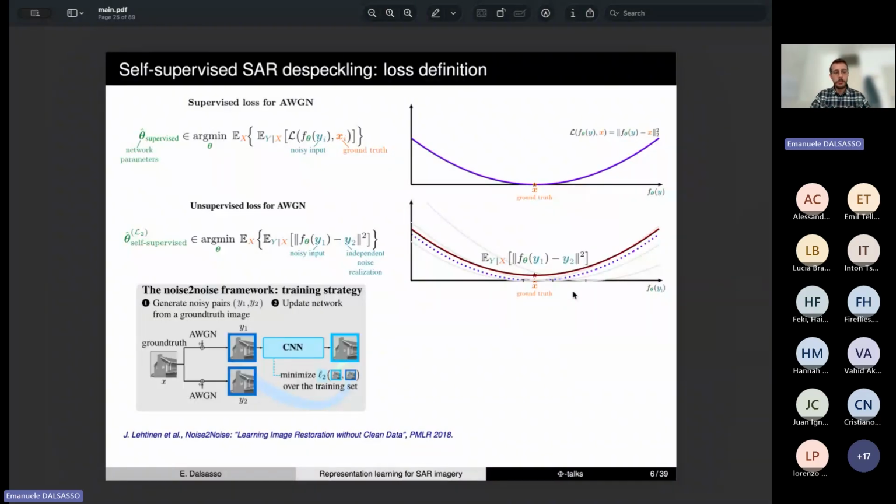And from a more intuitive perspective, if we consider a given scene and then we corrupt the scene with two independent noise realizations, we end up having two images whose common information is the underlying scene. And then at each pixel, the noise would be independent between Y1 and Y2.